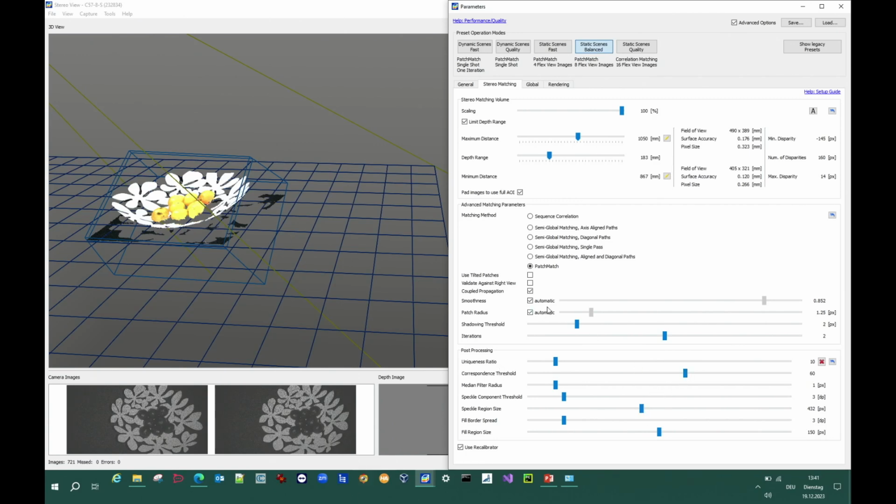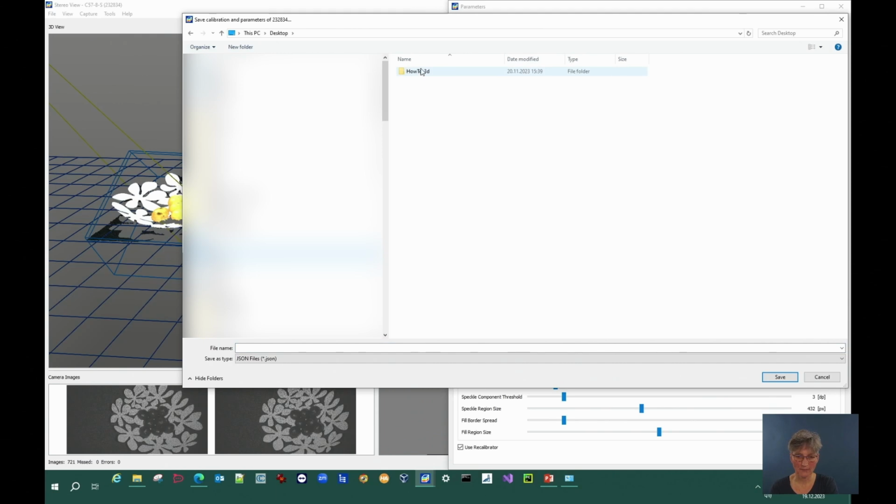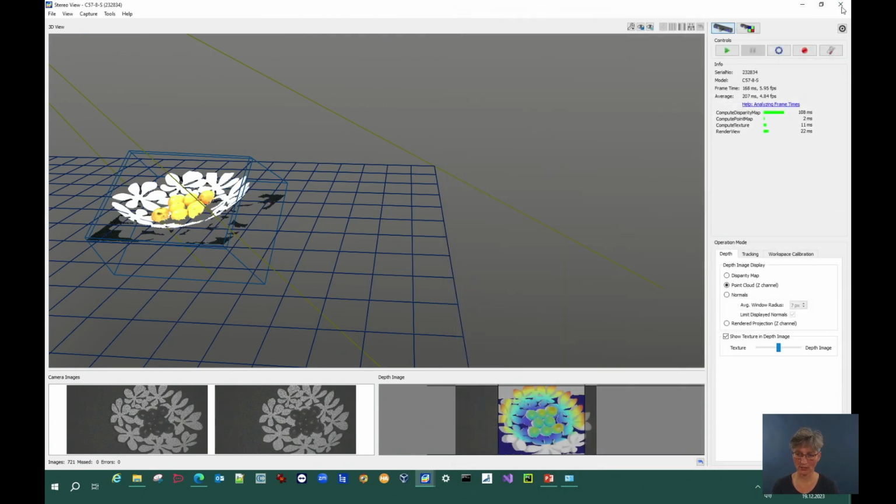Okay, and then when you're finished and you have set up 2D and 3D data, you go to save the 3D parameters as well. And then you're done. So now if you close the camera and open it again, you just could load these values. I can show you.